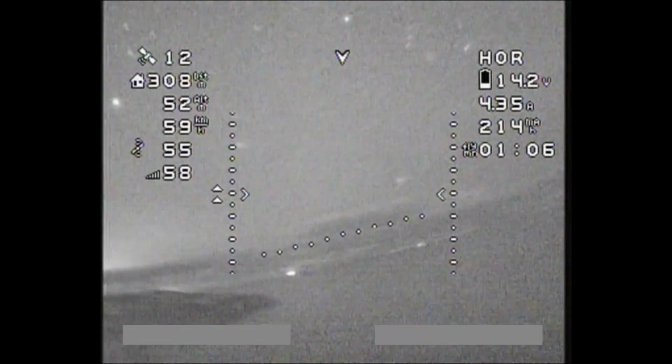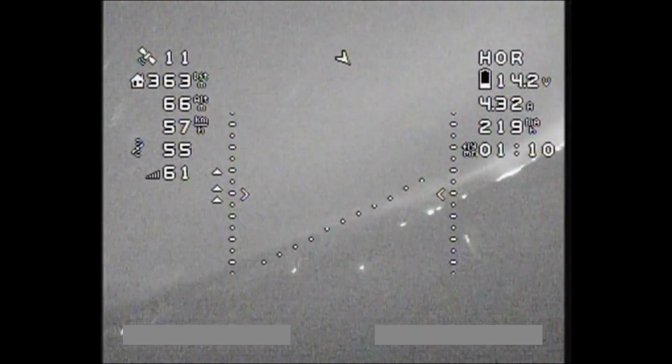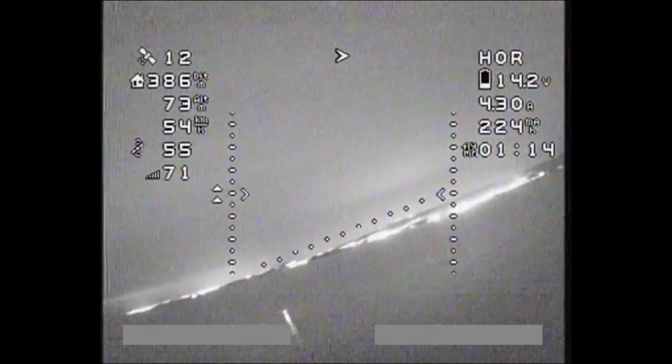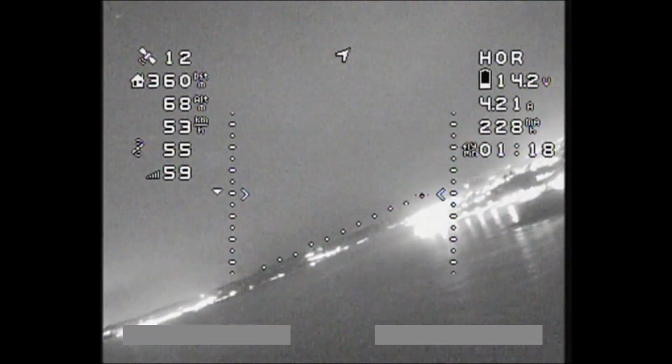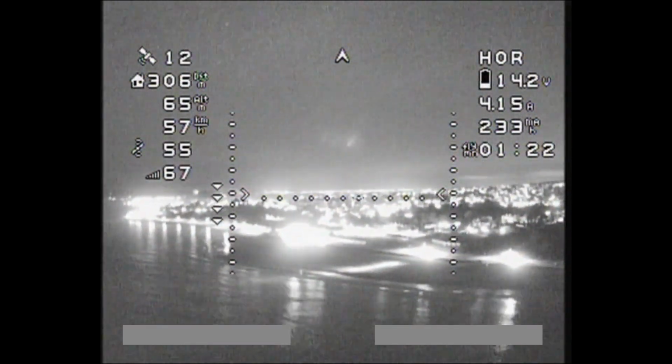So it's a bit of a weird irony, I guess, that this night vision camera is so good at seeing in the dark, you need to only fly it in the dark. If you fly it somewhere where there are too many lights, it gets a little bit confusing and disorientating. So yeah, I just thought I'd mention that.